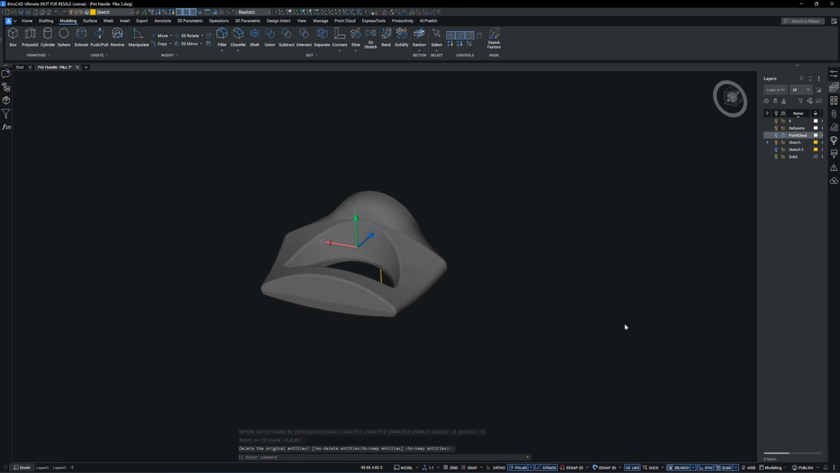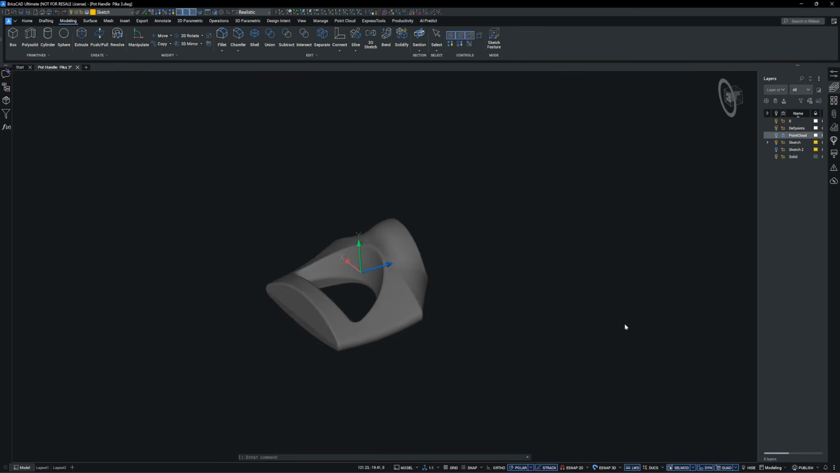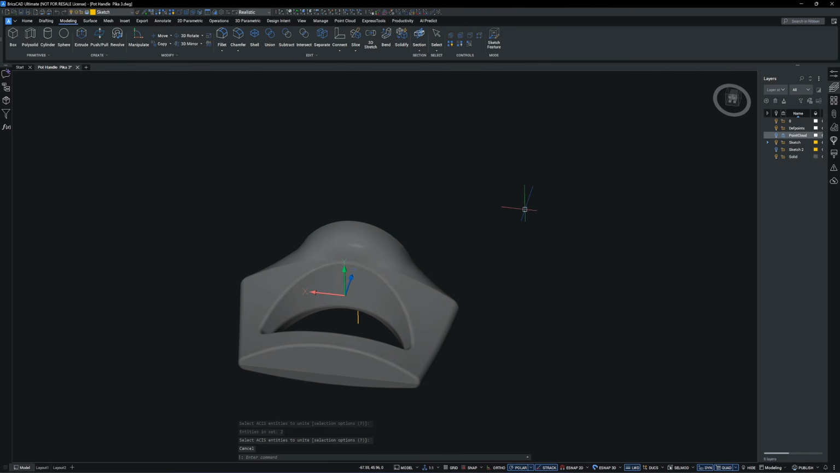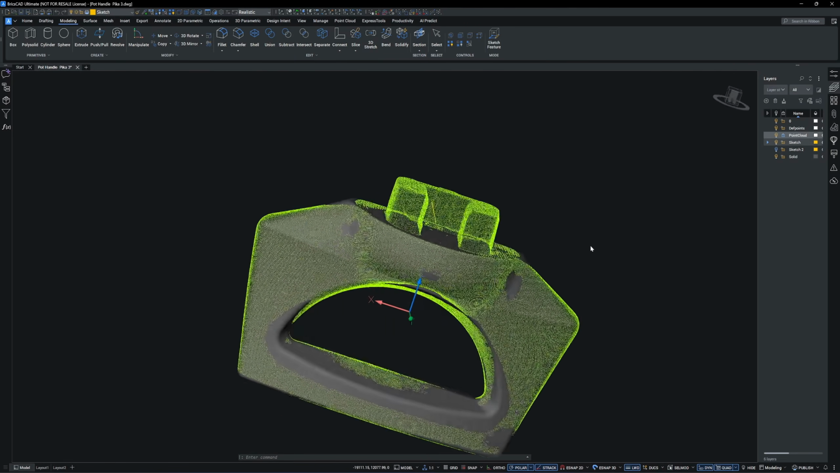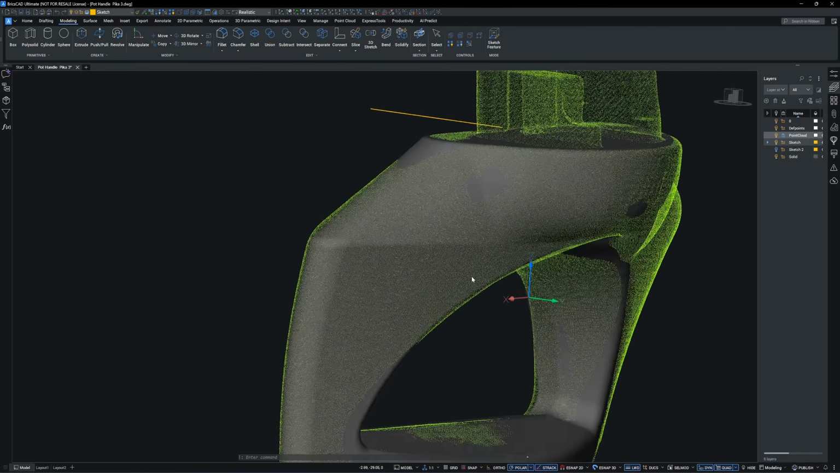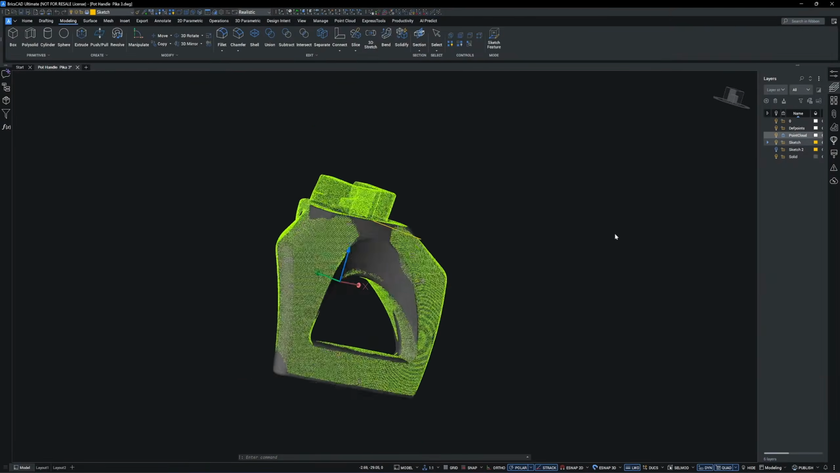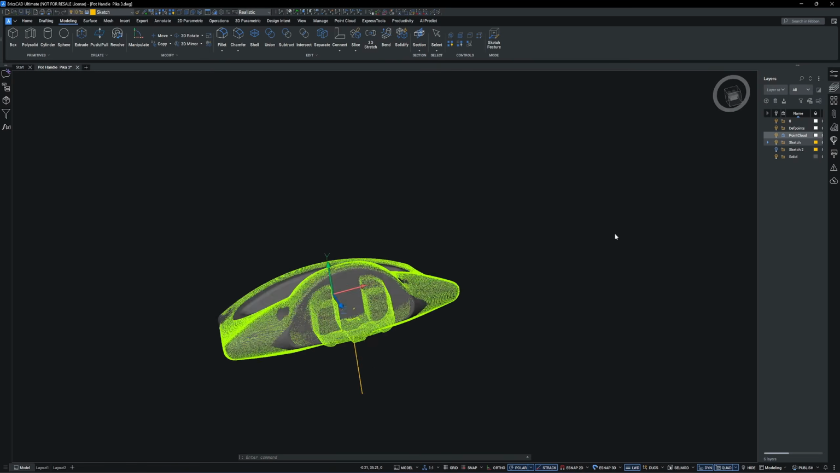I use the 3D mirror command to mirror the solid to the other side. Then use the union command to join them together. Turn the point cloud back on and you can see the precision of the Pika. The left and the right side of the model match the point cloud.